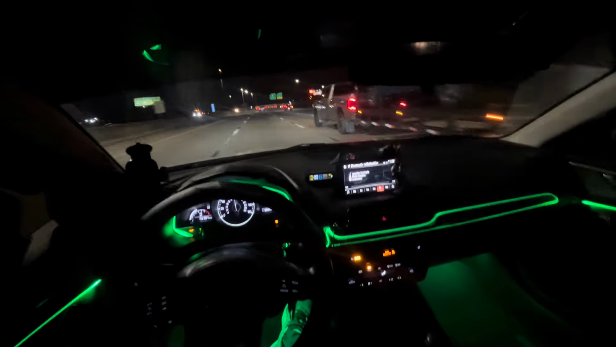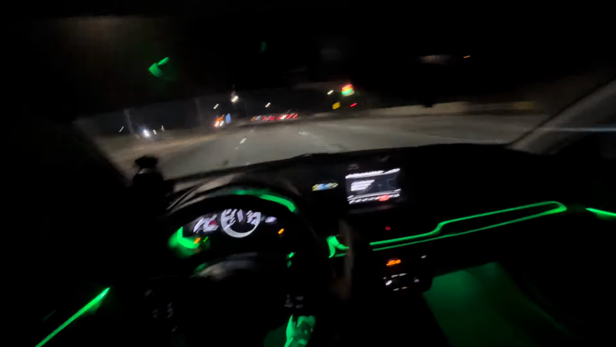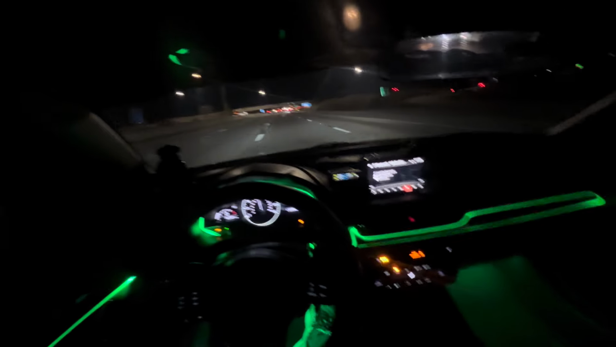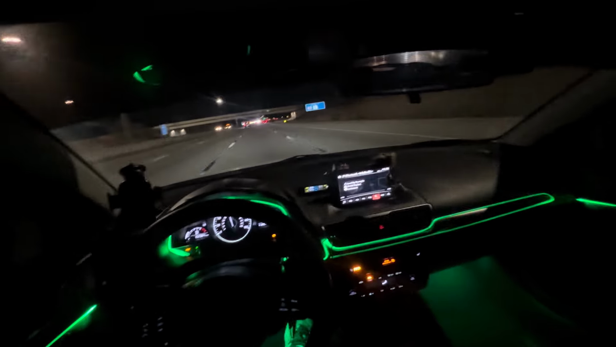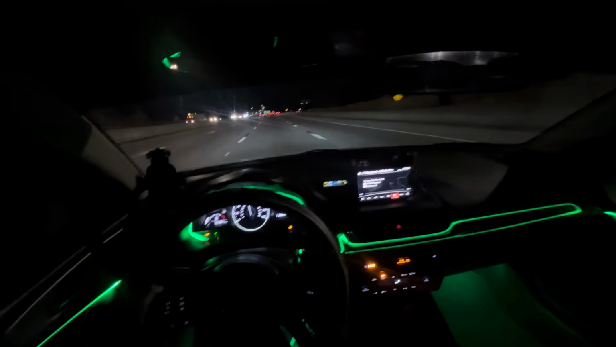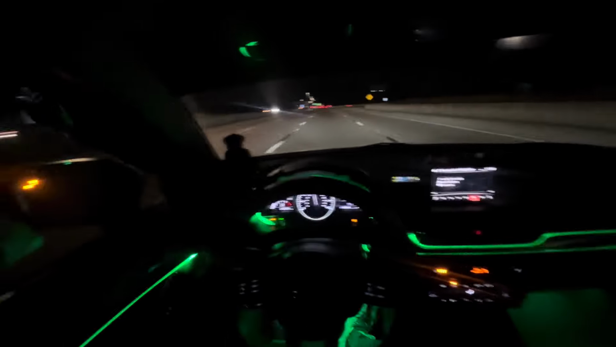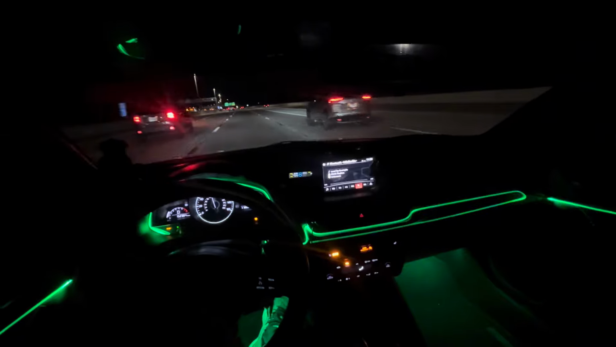But, bro, my spare been on the car longer than any tire, bro. And then, low-key, I'm not even gonna lie, I need to check that rim to see if it got rim damage. Because I already know on my driver's side, it's bent just a little bit.